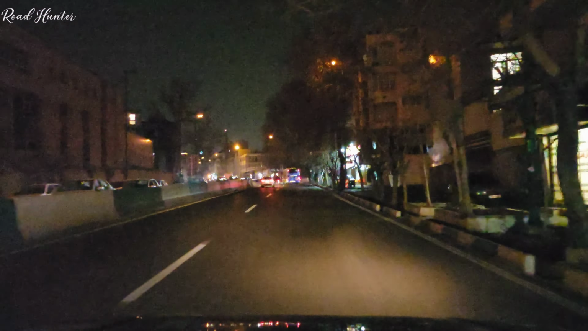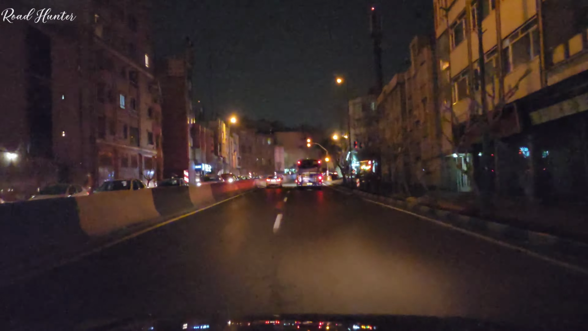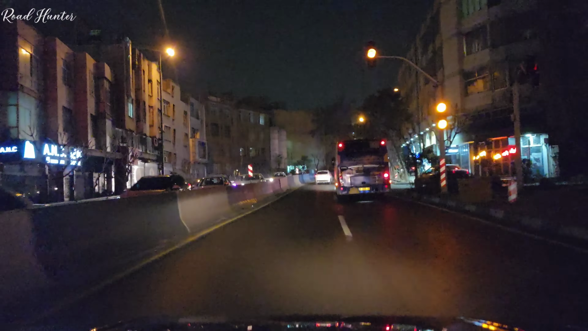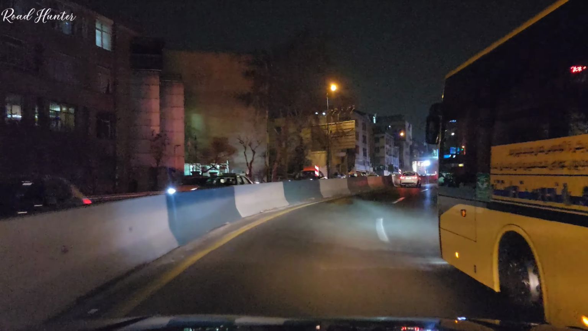One of the highlights of this route is Tabiat Bridge. This bridge is one of Tehran's most famous modern landmarks. It's not just a regular pedestrian bridge, it's a space where people walk, relax, and enjoy the view. Fun fact, Tabiat Bridge has won multiple international architecture awards, including the prestigious Aga Khan Award for Architecture.